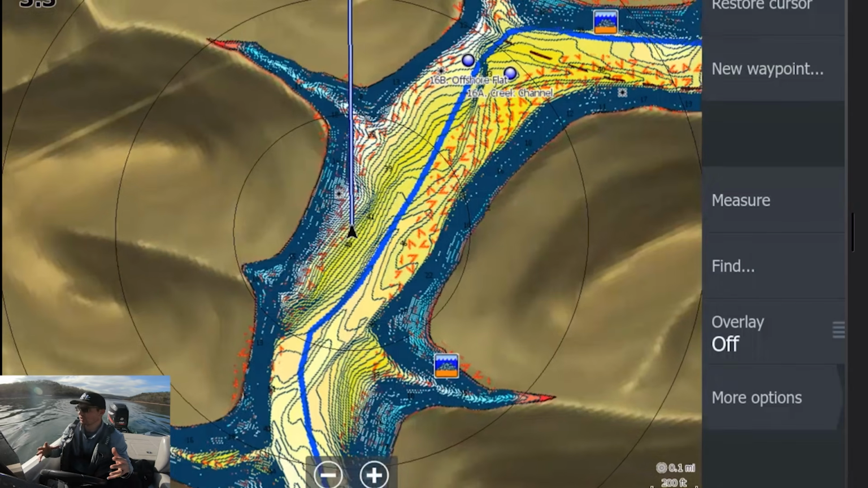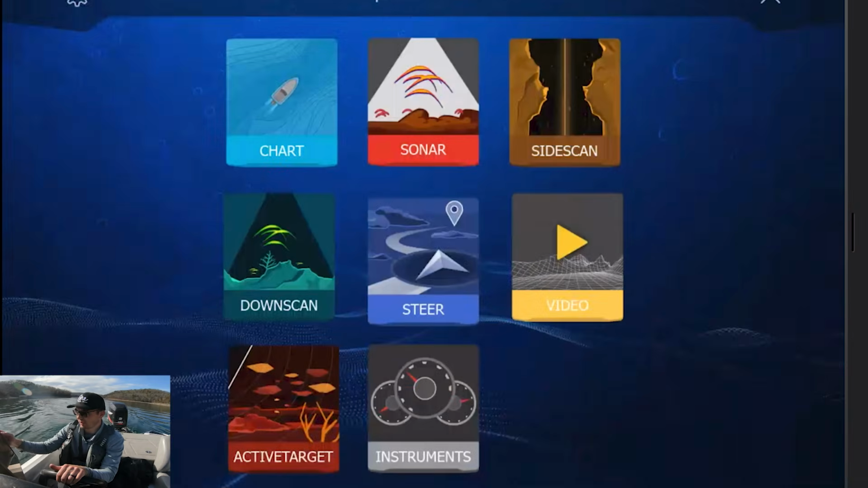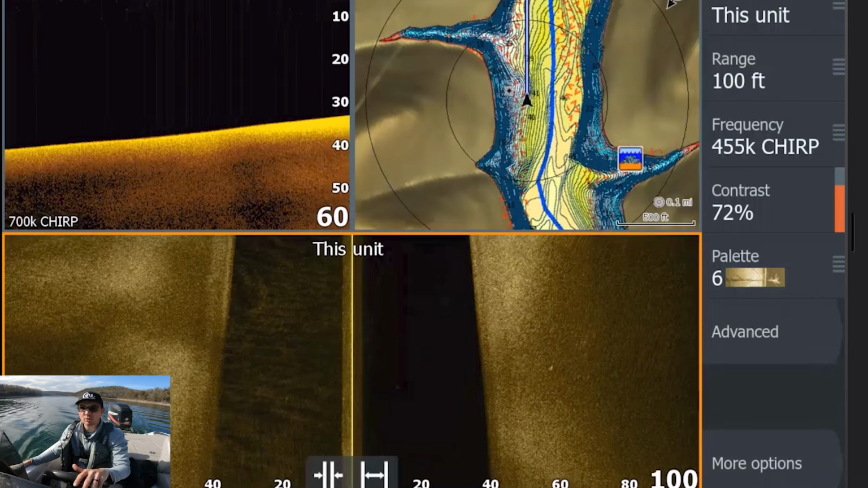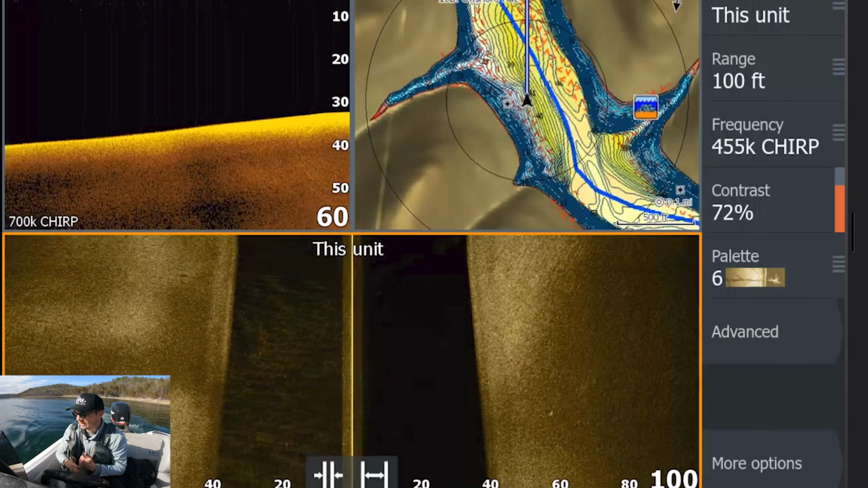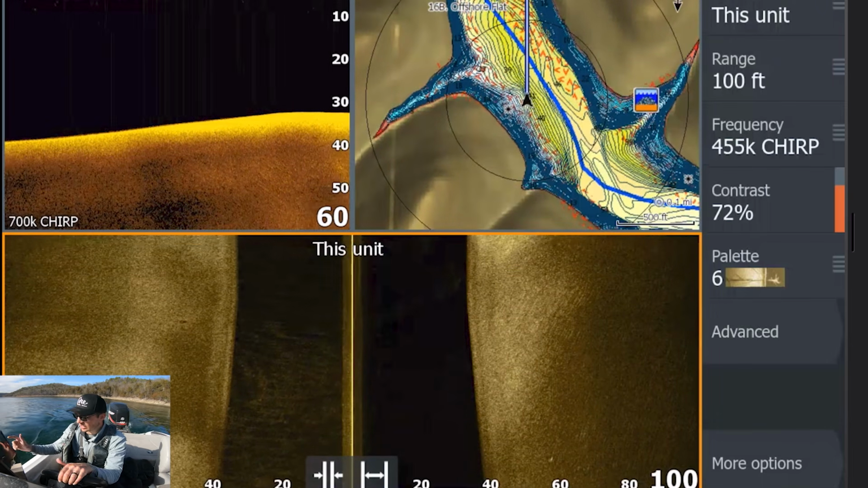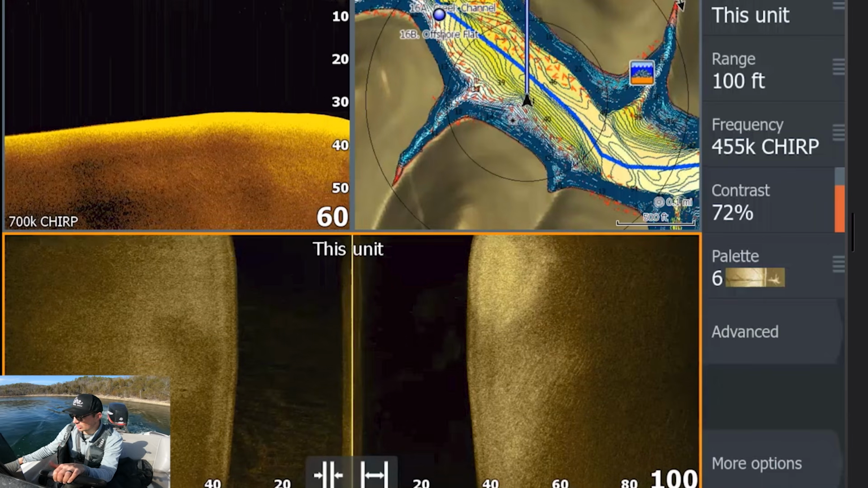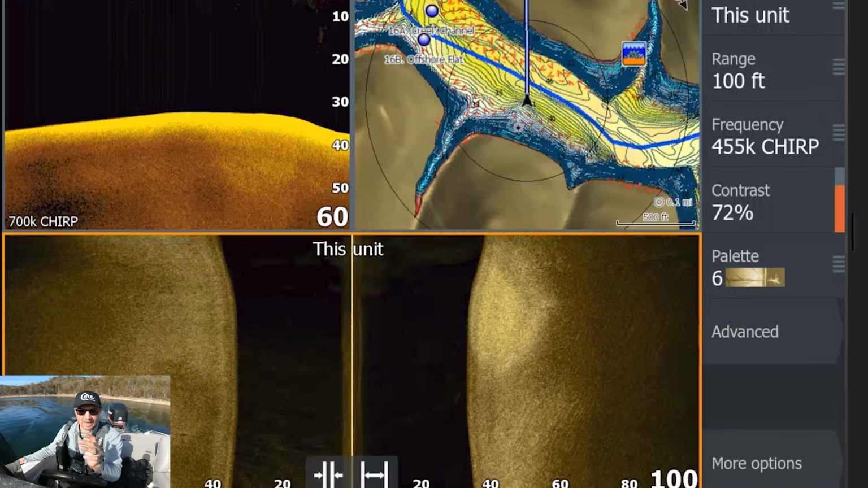There's no way for us to know exactly where they're going to be based on the water runoff, the temperature, all those different things. So what I'll do then is pull up my mapping. I'm going to pull up my down scan and my side scan view. Now I'm just going to start zigzagging through the middle of the creek, and you want to basically follow the creek channel, whether you can see the creek channel line on your map like I can here, or if you can just follow the deepest part of the lake. And so we're going to make our way basically in a zigzag pattern looking for shad.